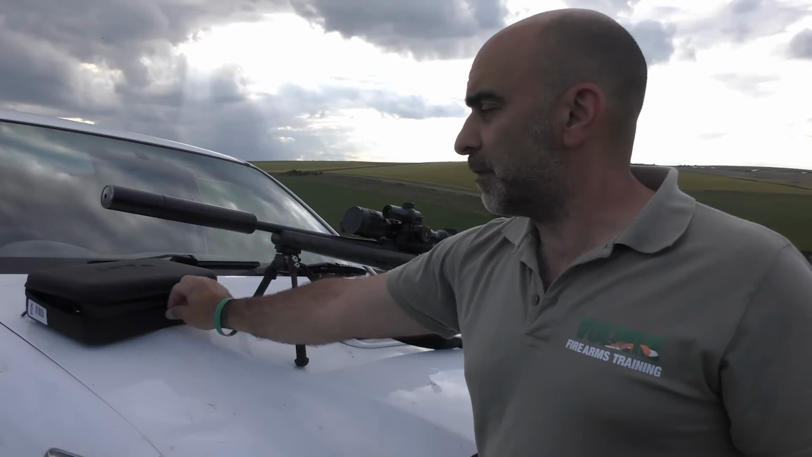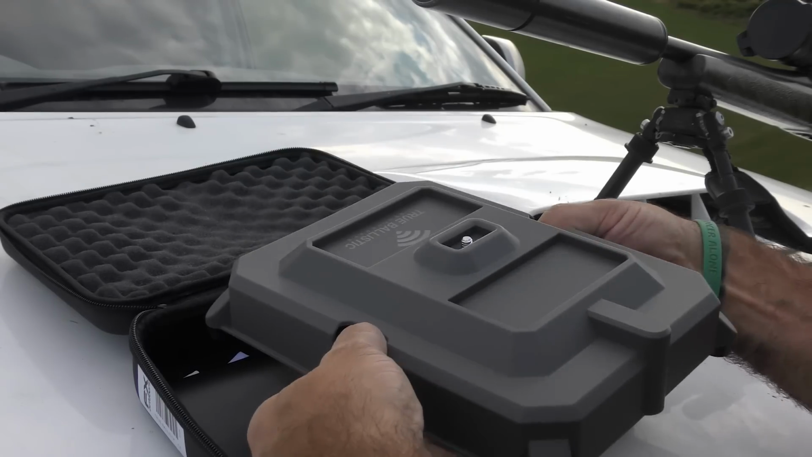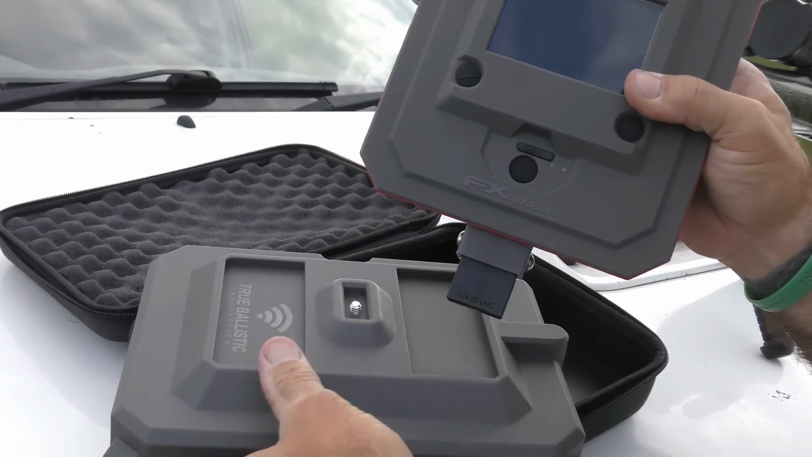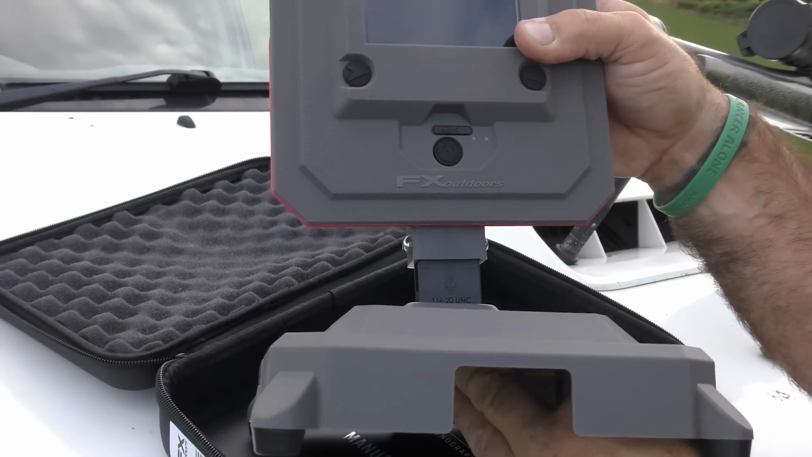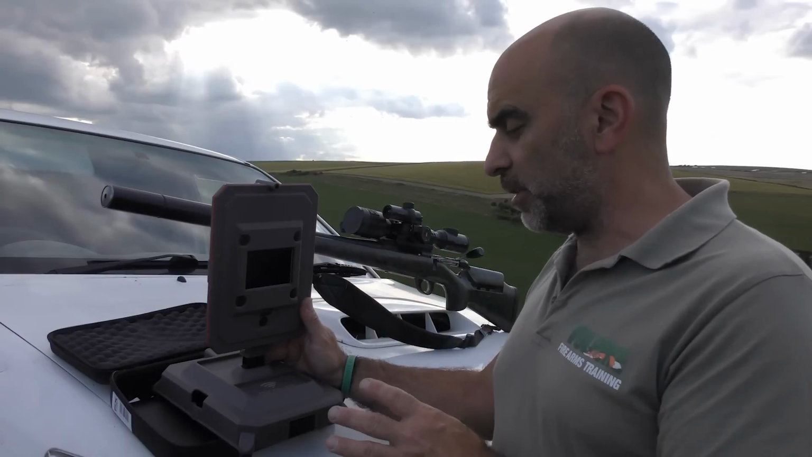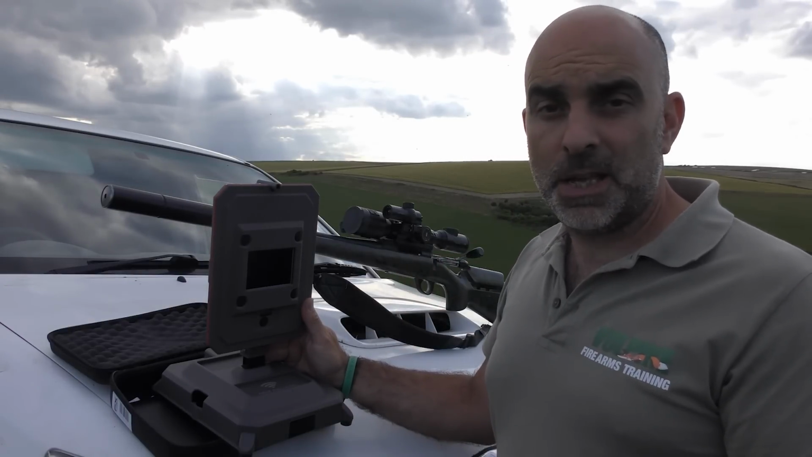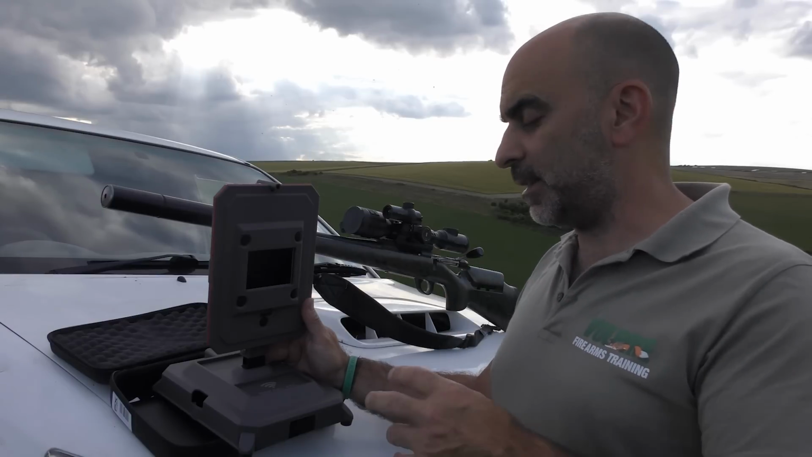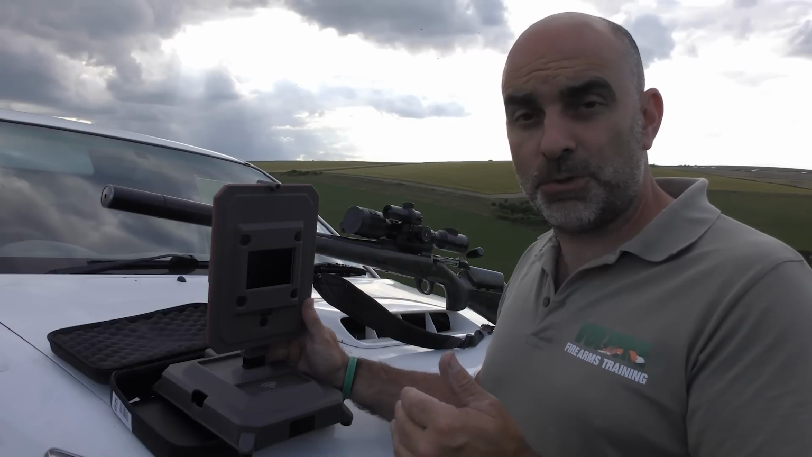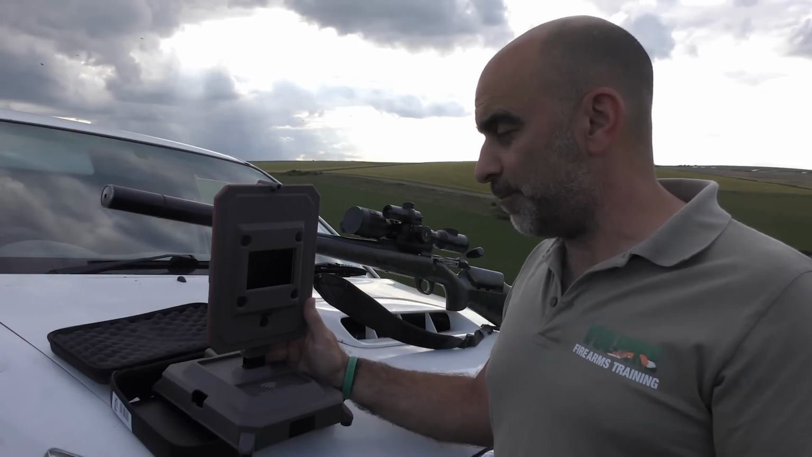I've also got from FX, this was supplied by Sportsman's Gun Centre, it is the new True Ballistic chronograph. Now this gadget I've been very impressed with, and I'm hoping to put it to use this evening. And the beauty of this is there's no wires, it's literally all you see right there. That sits next to the rifle and records your velocity, but it can connect to your phone and the True Ballistics phone app, and from that you can get your true BCs for your bullet as well. So for long range shooting, this bit of kit is a real game changer.